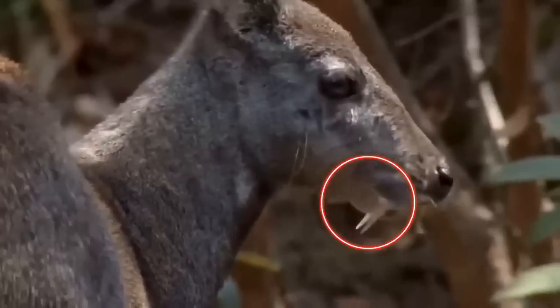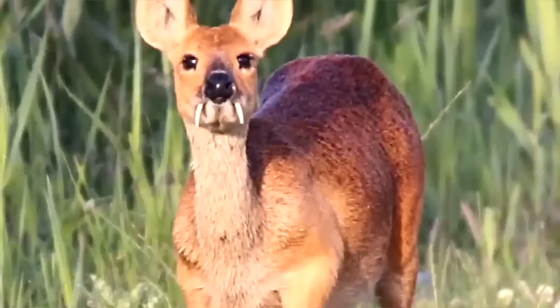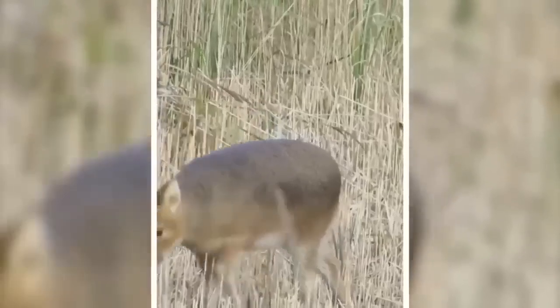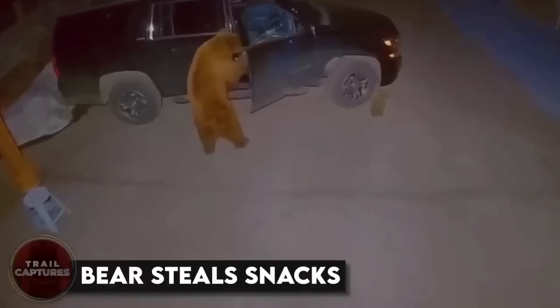This is a vampire deer, which are usually found in China and Korea. What's really interesting about them is their teeth, which are huge and tusk-like. They're pretty small, usually weighing between 33 and 65 pounds and standing only 2 to 3 feet tall. They like to hang out near water sources and wetlands and grasslands and are most active during the early morning and late afternoon.